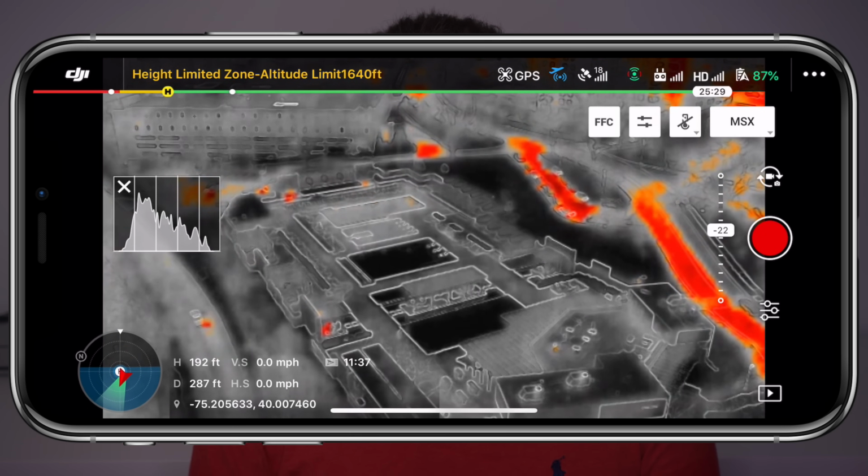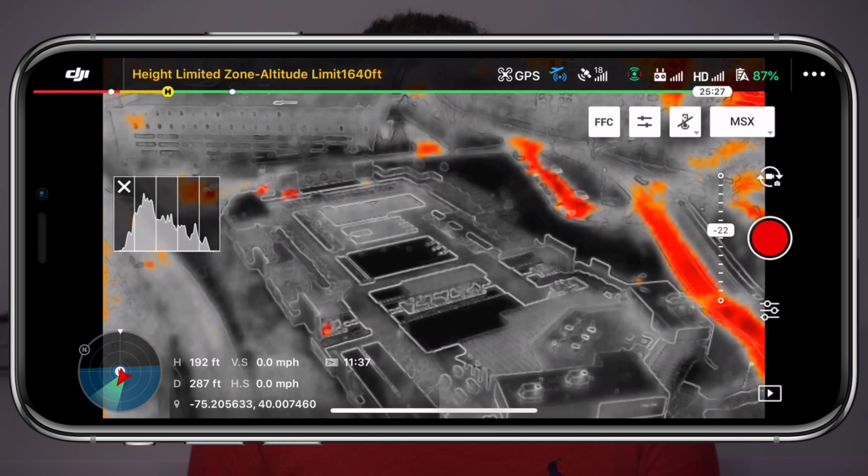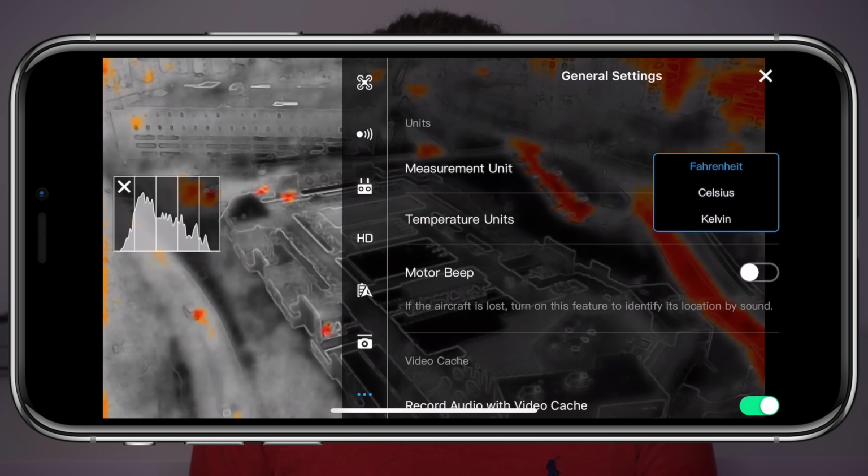We'll touch on this a little bit later in the video as we get into some of the other camera settings. Now, if this whole time you've been using the Mavic 2 Enterprise Dual in a different unit of measurement for temperature than you're used to, you can tap on the three dots in the top right corner, and right here in the general settings, you can change between Fahrenheit, Celsius, or Kelvin.